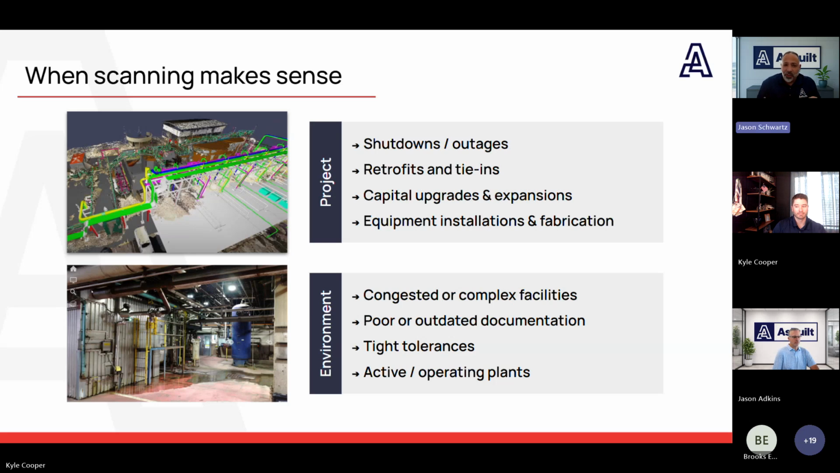Poor or outdated documentation. It also makes sense when the available documentation is weak, outdated, or just incomplete, which honestly is pretty common in industry. In those cases, scanning helps establish a much more dependable starting point for the project. Tight tolerances. We have projects with tight tolerances where being off by even a small amount becomes a real issue. In those environments, accuracy matters a lot, and that's where scan data really earns its keep.